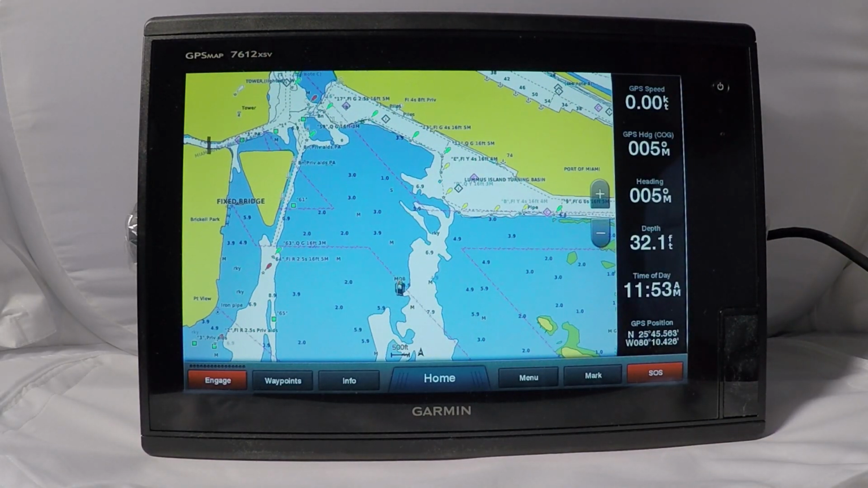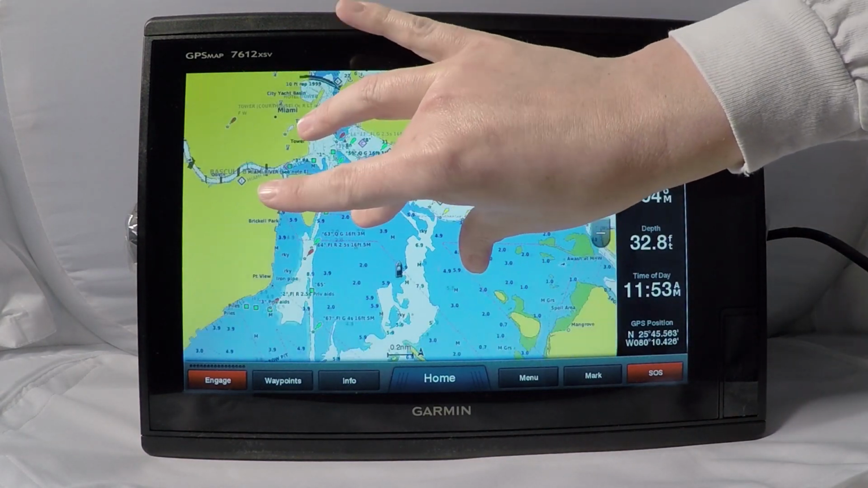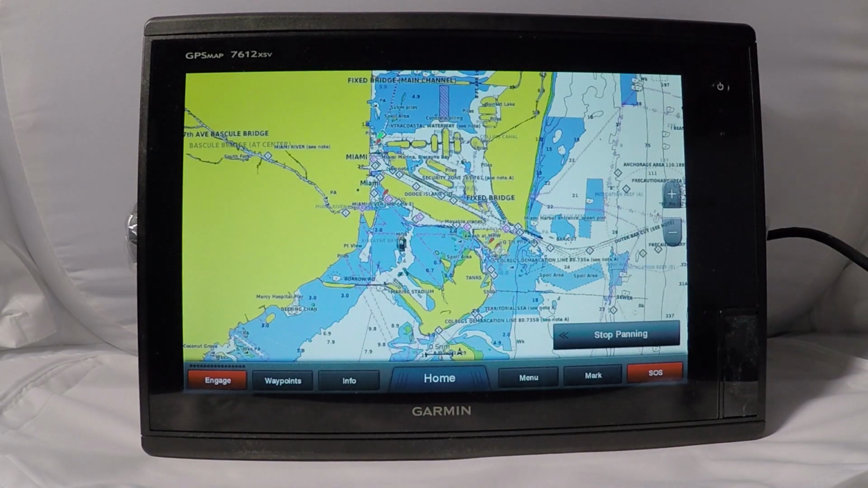You'll see buoys, markers, depth contours, recommended paths. If you want to zoom back out, just take your fingers all the way out and pull them back in to pinch, and you'll zoom back out. You have an ultra-fast processor which makes the unit redraw very quickly. With the 10 Hz GPS antenna in here, you're updating 10 times a second, so the quick redraw helps with the 10 Hz updates.